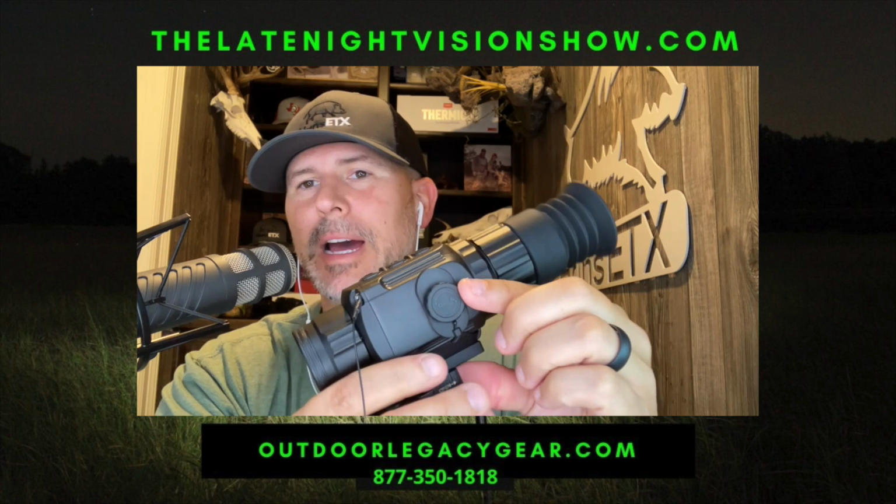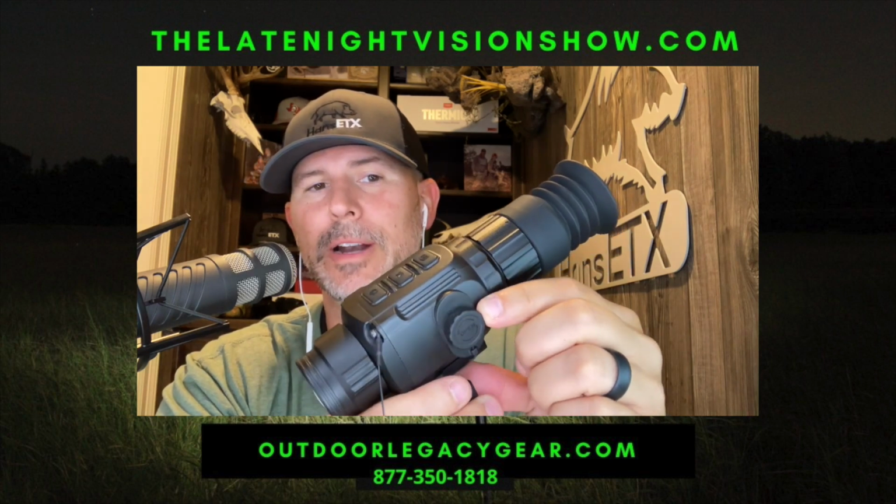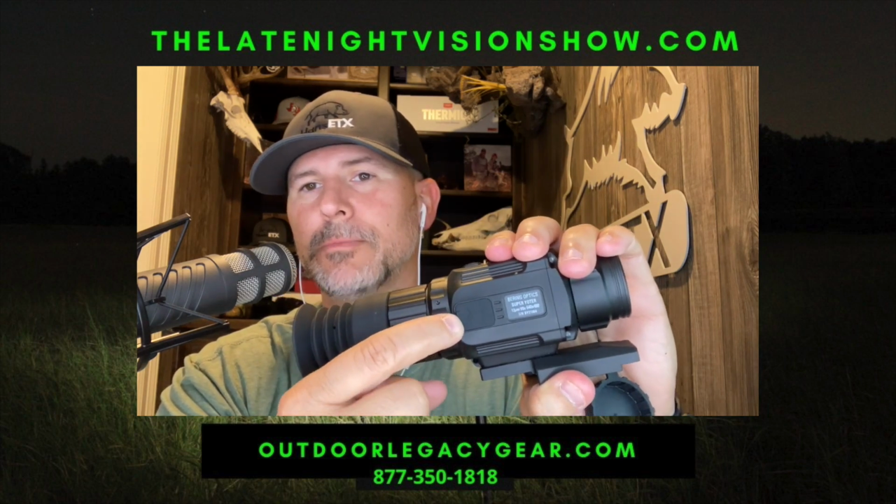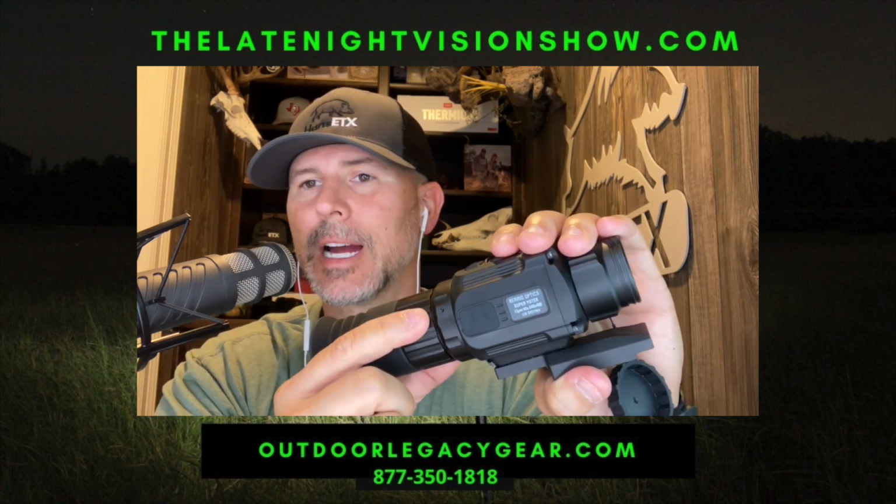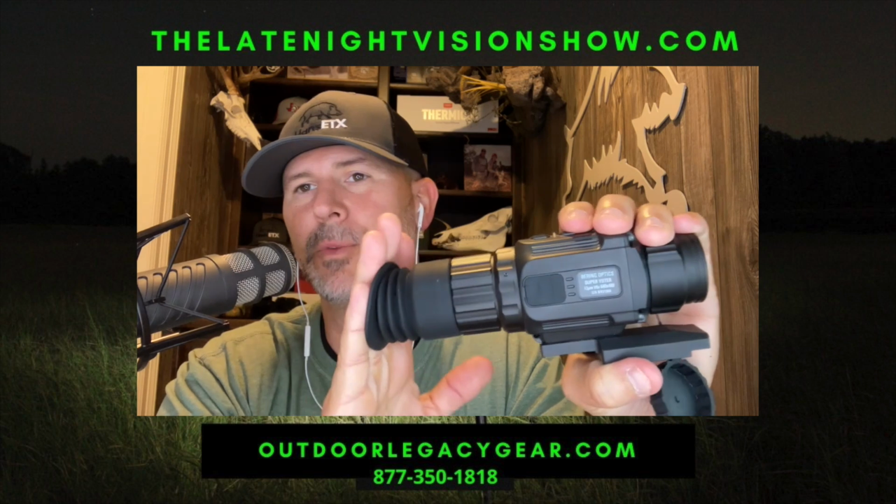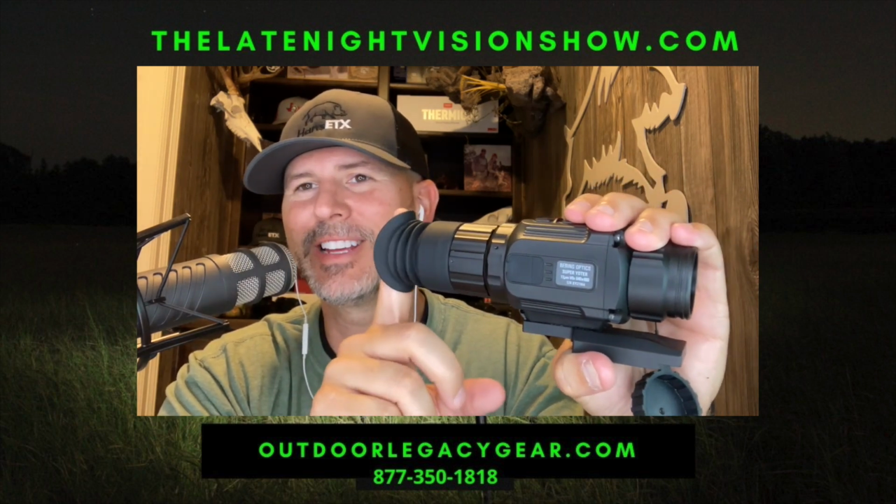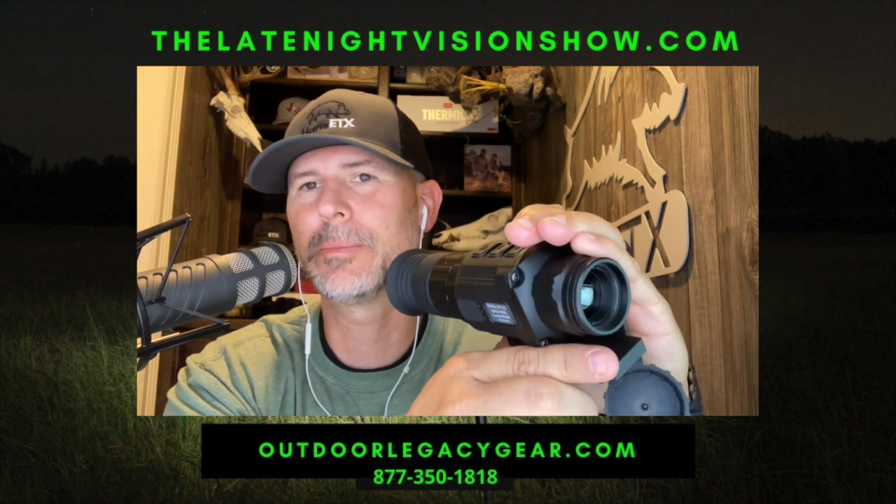But you've got your battery door compartment. This is where the 2 CR123 batteries go. If you want to run it off external power, you can do it right here with the USB port on the side. You've got your eyepiece diopter focus, a removable rubber eye cup here that you can use. I keep it on the scope. For me, it works out better with keeping it on.